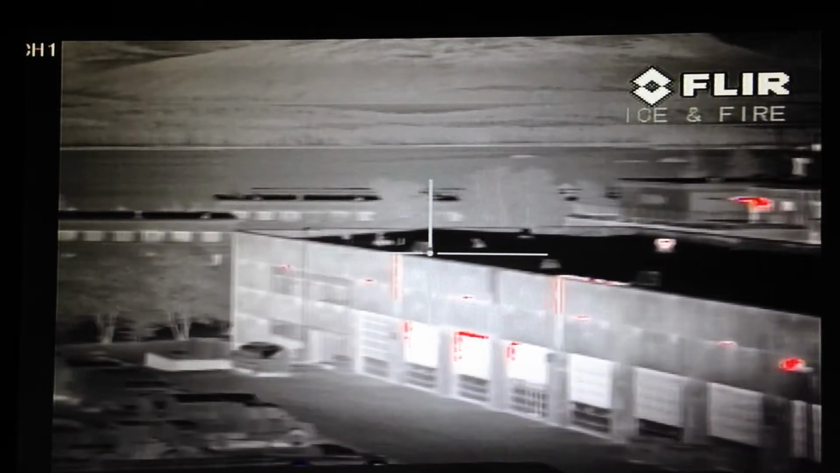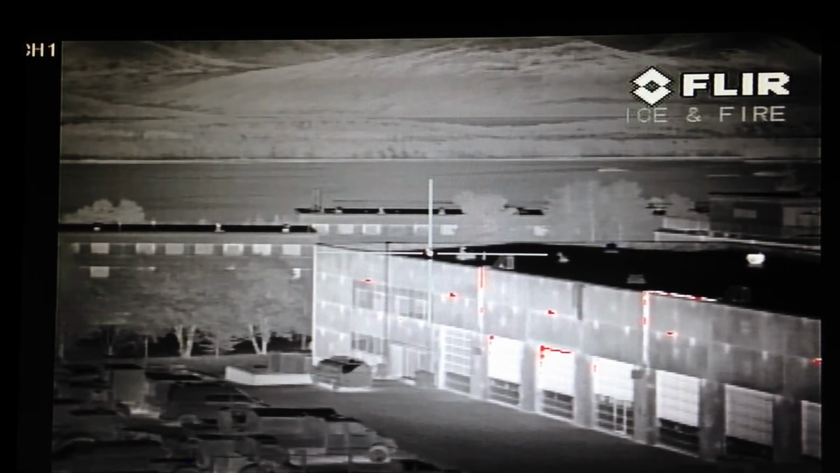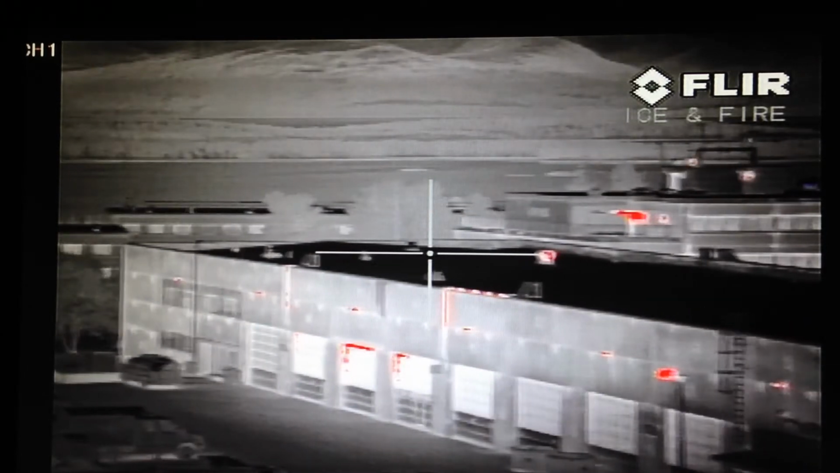And here you can actually see another CCTV camera. You see right to the left, a little bit left, and above the center across, there's a pan tilt zoom camera, a dome hanging, you can see it. And here you also see the ventilation system on top of these buildings.